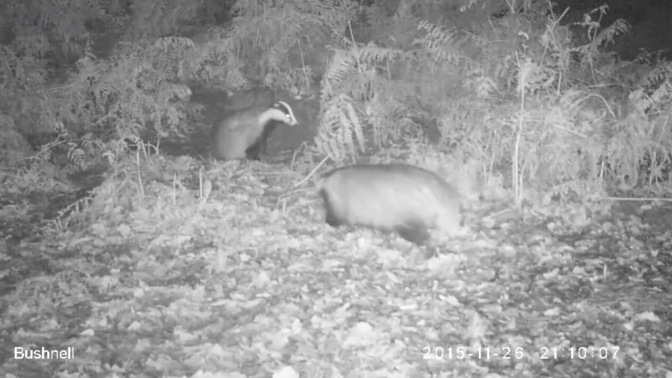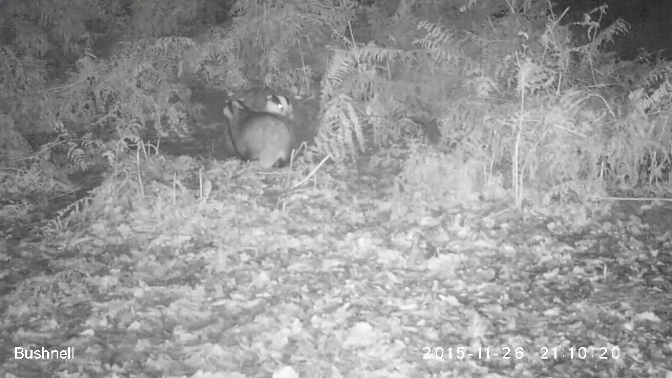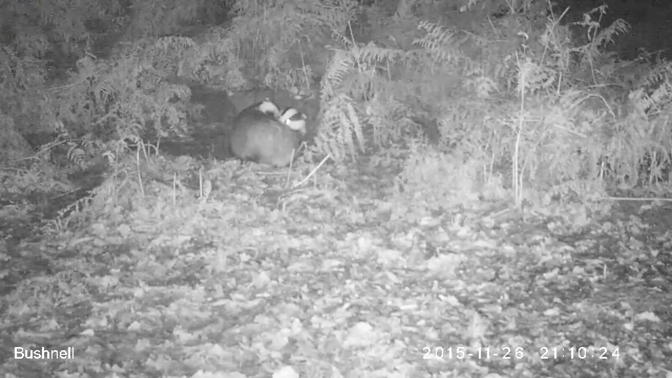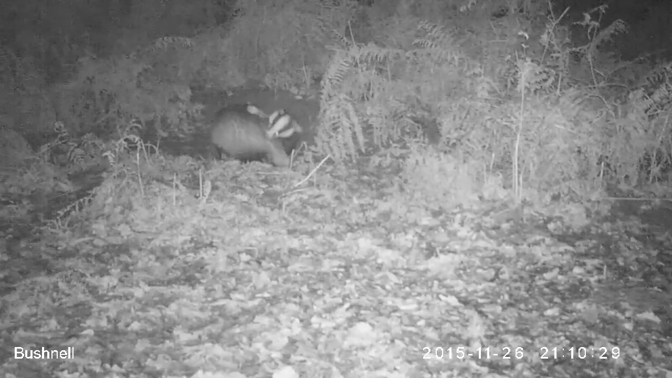Badgers are very sociable animals. They live in groups called clans. These clans consist of a boar and a sow, meaning a male and a female, plus their offspring. There is a lot of interaction between the members of a clan. This includes grooming, like you see it here.